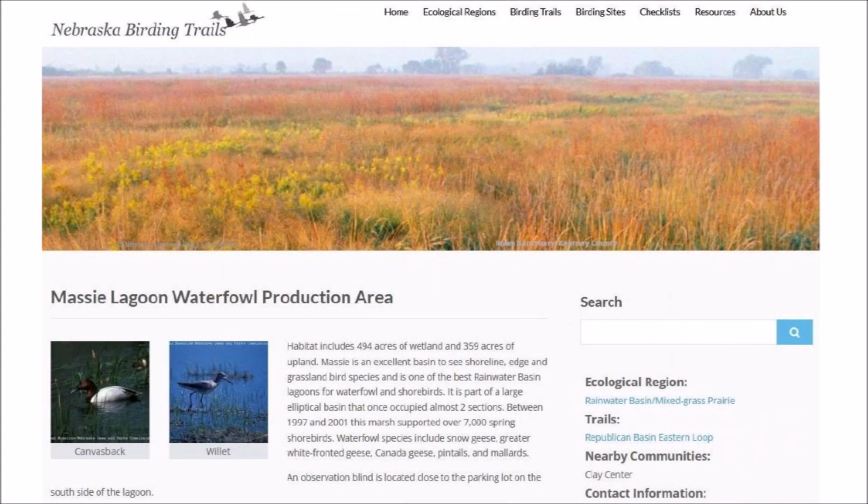The Massie Lagoon is part of a large elliptical basin with marshes that supported over 7,000 spring shorebirds between 1997 and 2001. Waterfowl include many species such as snow geese, Canada geese, pintails, and mallards. An observation blind is provided for visitors close to the parking lot on the south side of the lagoon.